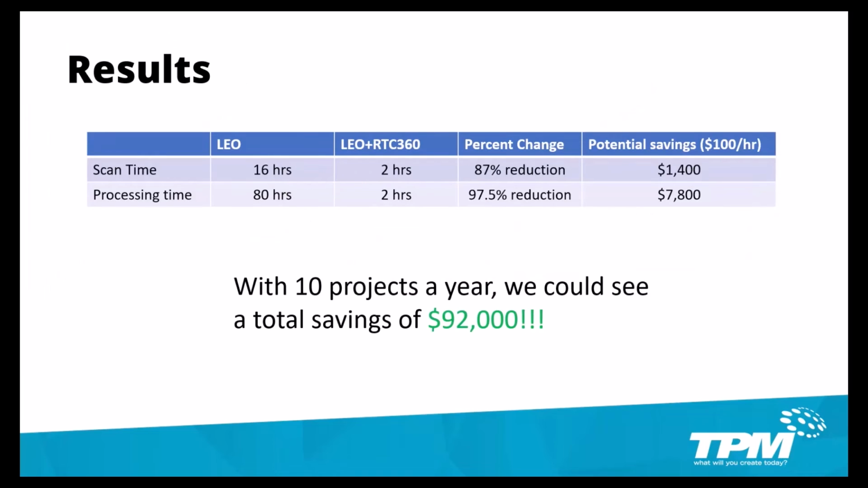So, in summary, here are the results of the projects. With 10 projects a year, we are seeing about $92,000 in savings simply from using the right scanners. So, for the percent change of just using the Leo versus the RTC 360 and the Leo, we see about an 87% reduction. For the processing time, we see about a 97.5% reduction. For one specific job, we're seeing just shy of about $10,000 in potential savings. With 10 projects a year, that's how we get our $92,000.